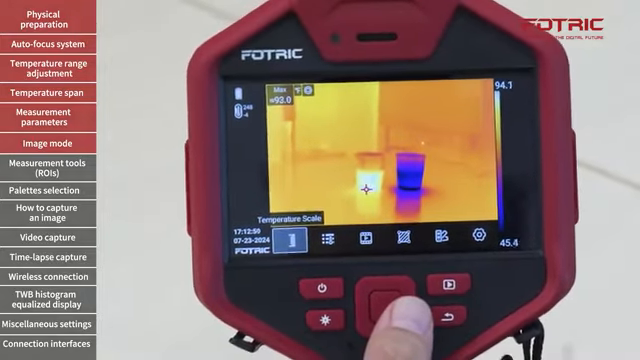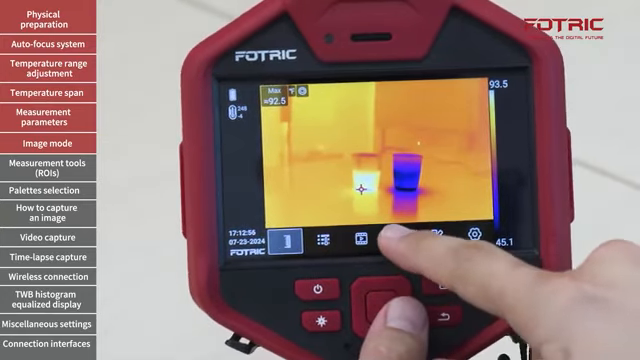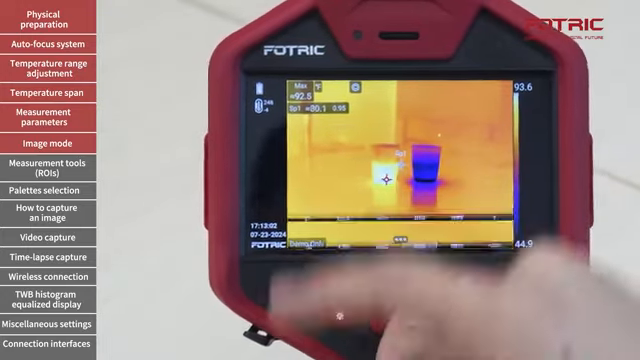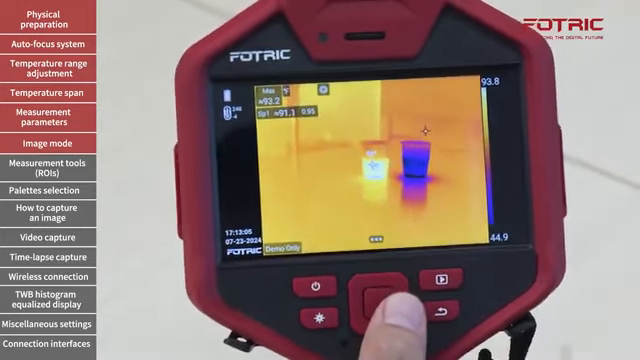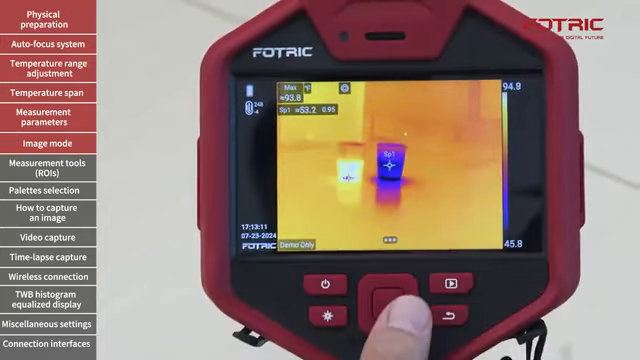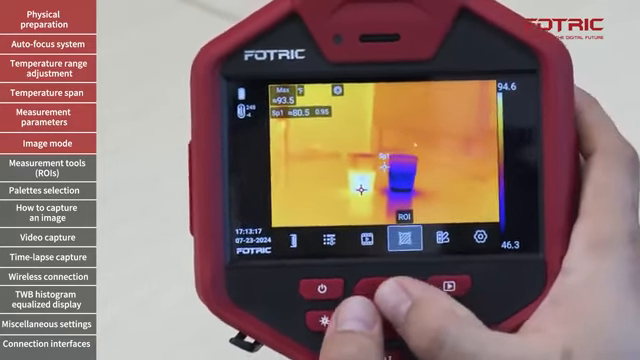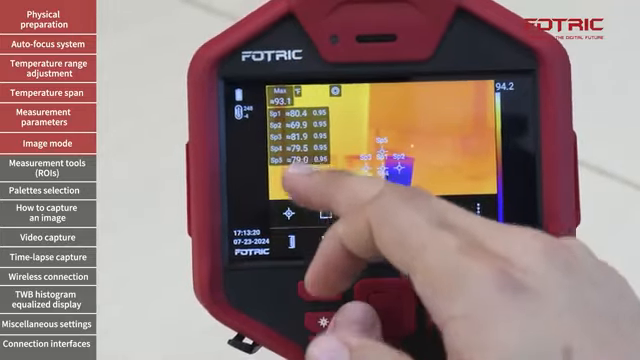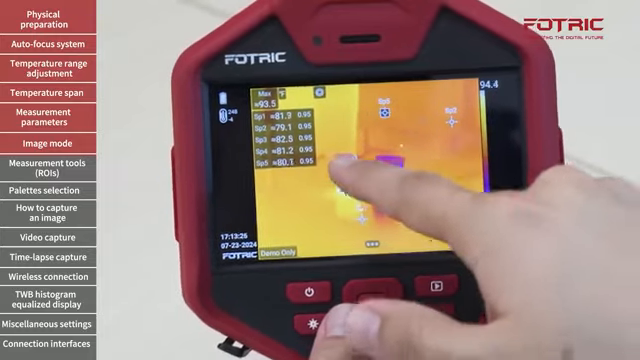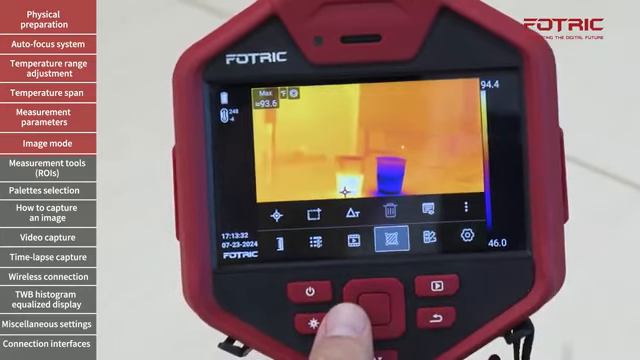And now I would like to show you how to use the different measurement tools of the camera. For that, I will go to the fourth icon of the screen. I can use one spot to measure temperature, and now you will see that when I aim the spot at different objects, the temperature will change right in front of the spot's number. The camera can accept multiple spots for me to control multiple components or areas, and I can simply move them and relocate them wherever I need them. I'm going to clean my screen now, go to the trash bin and delete all of them.